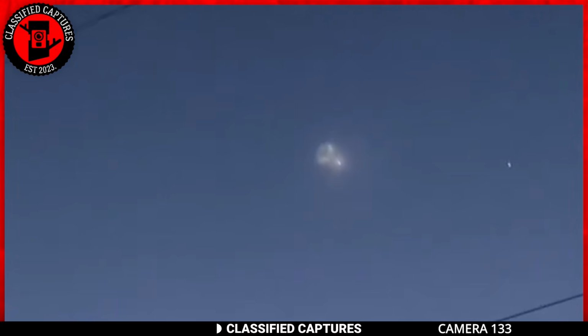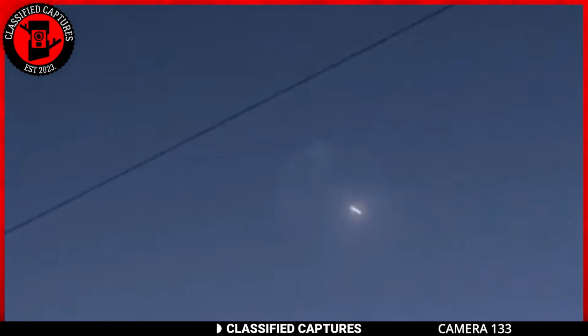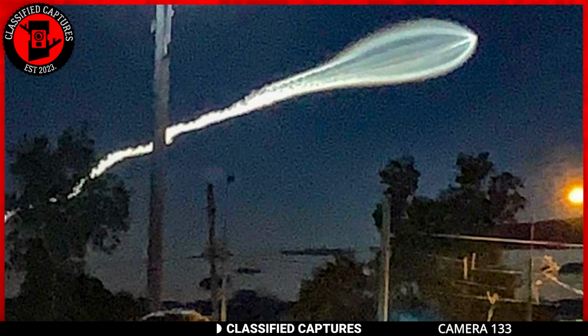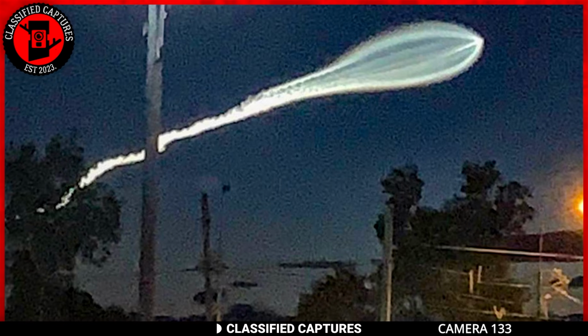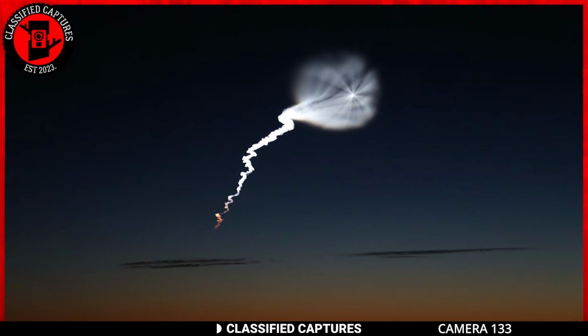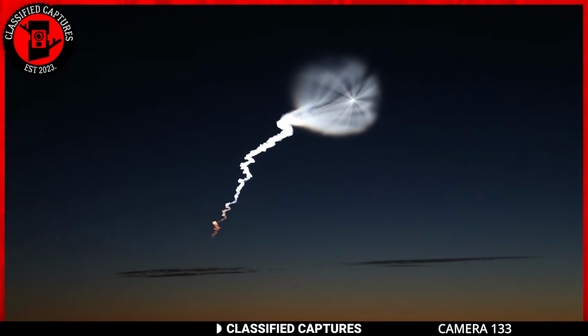Thankfully, it was revealed that the lights were not what they seemed. They were the result of the launch of Starlink satellites by SpaceX. The strange appearance of the lights was due to a phenomenon known as the twilight effect. When a device is launched into space, it reflects sunlight from the other side of the atmosphere that still has light. This creates an ethereal, otherworldly appearance, particularly during twilight hours.